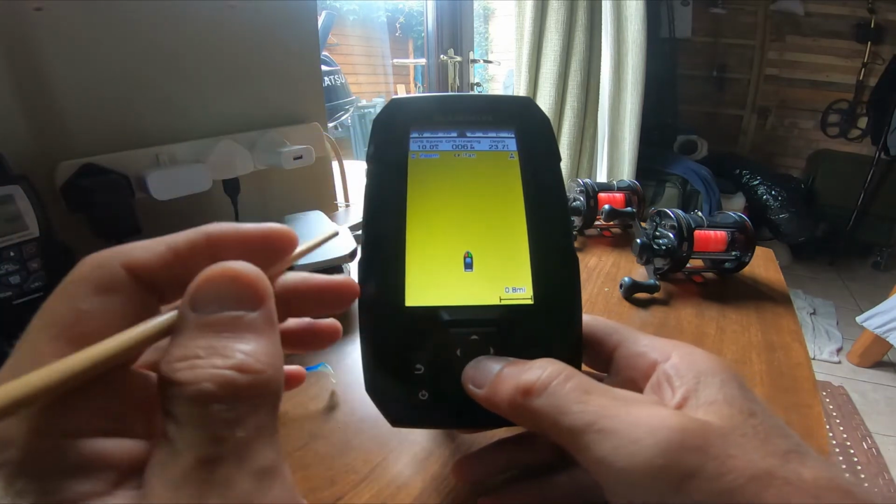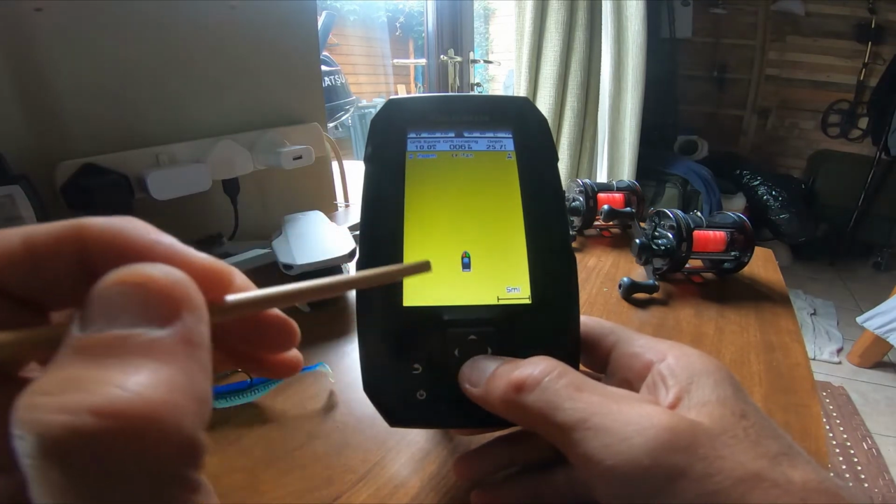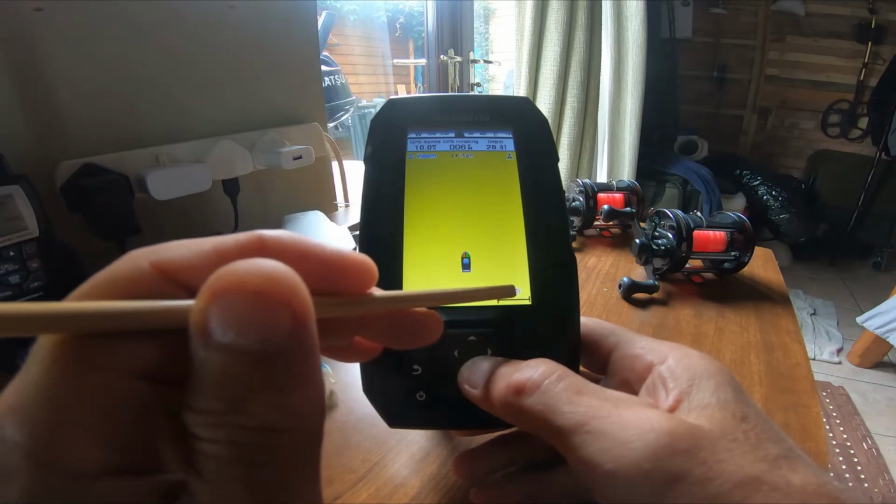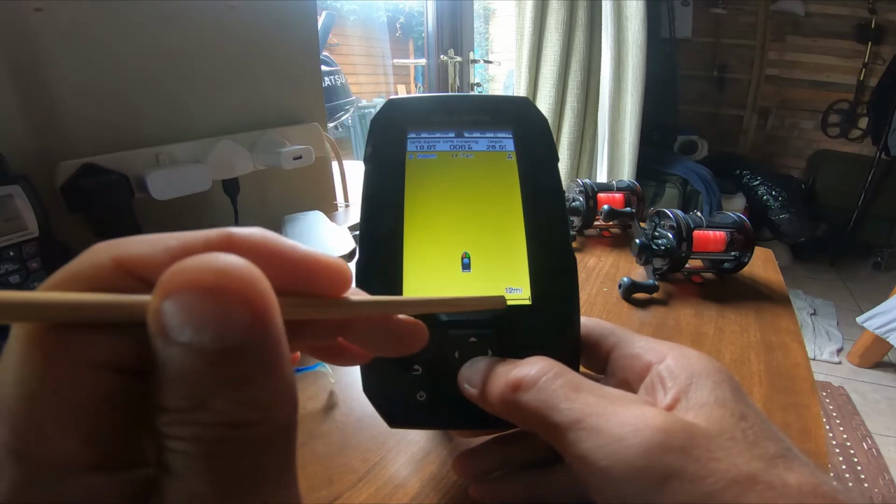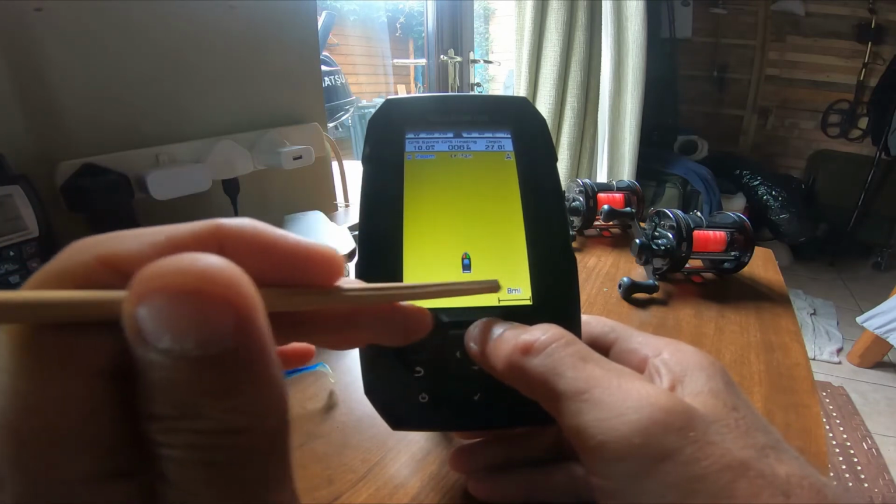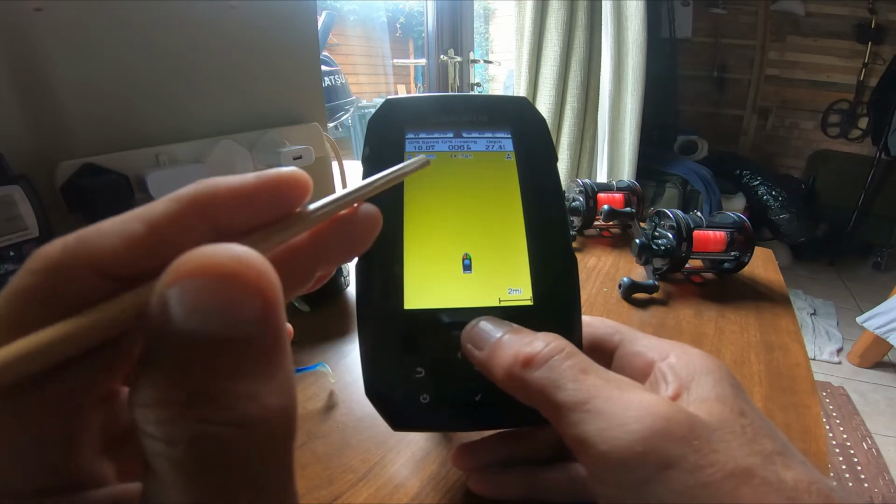And if you watch here as I zoom, it's a shame it doesn't give you a bit more visual representation, but you can see 5 miles, 8 miles, 12 miles, 20 miles. So I'm going to set it at about 2 miles.